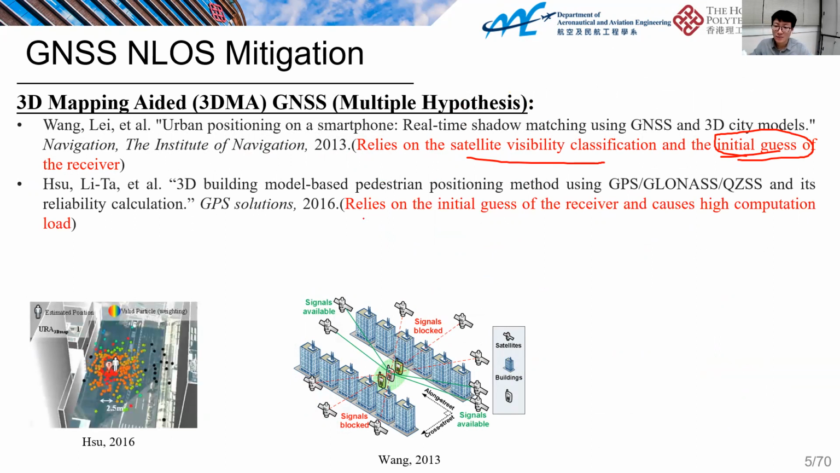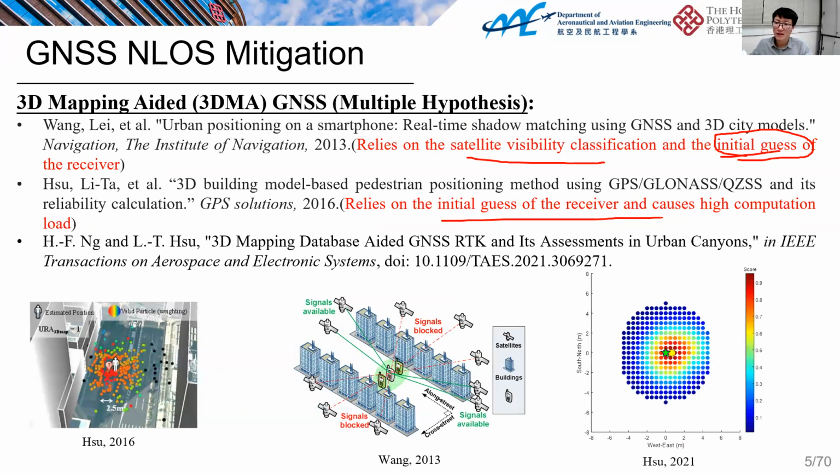This is the ray tracing-based method. It also relies on the initial guess of the GNSS receiver, and it can also cause a very high computation load. In very recent work, we proposed to extend the 3D building model aided GNSS to GNSS-RTK to see how it can help to improve GNSS-RTK in urban canyons. A similar concept is applied to GNSS-RTK, and some improvement is obtained. However, it still relies on the initial guess of the GNSS receiver for NLOS detection.